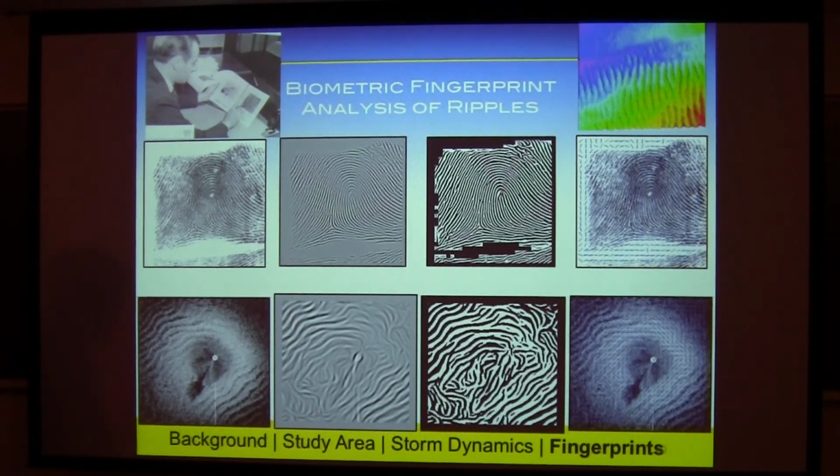So my student Adam and I dug into the literature, and I had a family member who during the war was a fingerprint identifier. It turns out there's a pretty robust literature and analysis for fingerprints, and we felt we could borrow that and apply it to ripples, because this is what a fingerprint looks like. This is what a rotary sonar scan of the seafloor looks like.